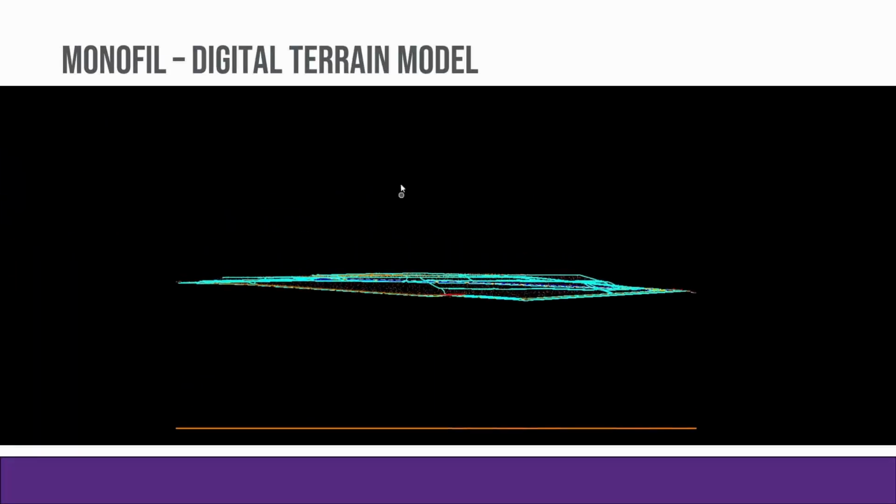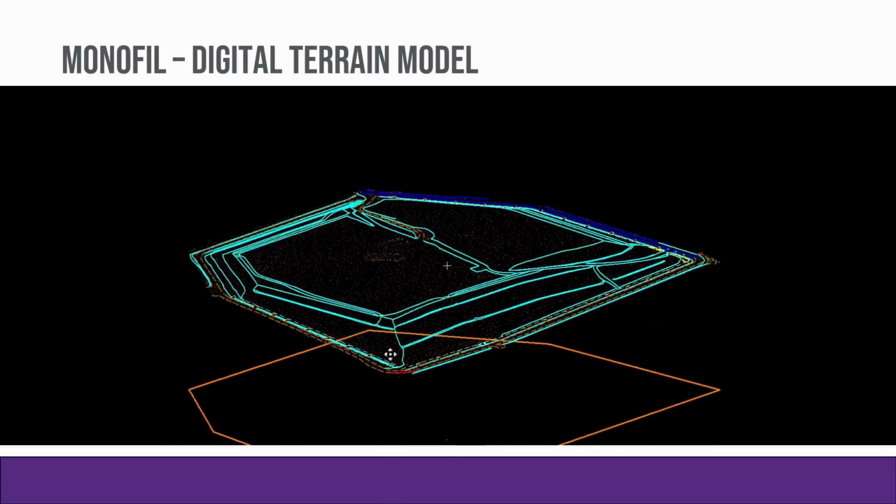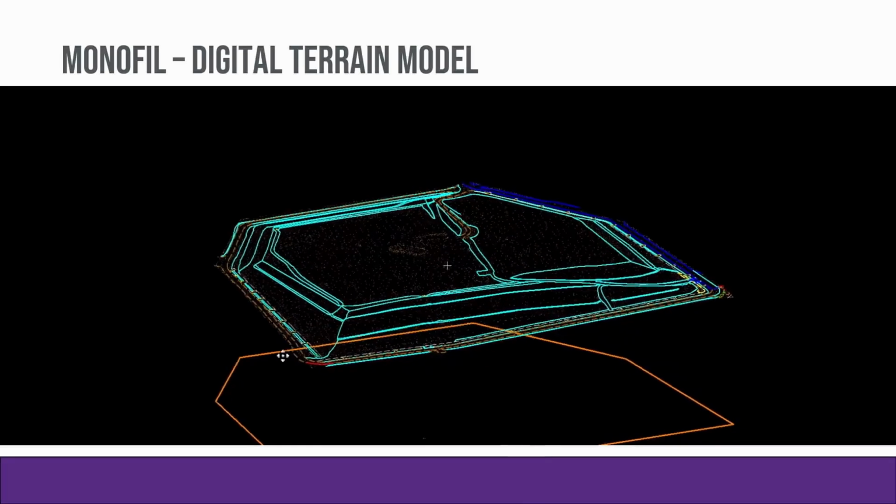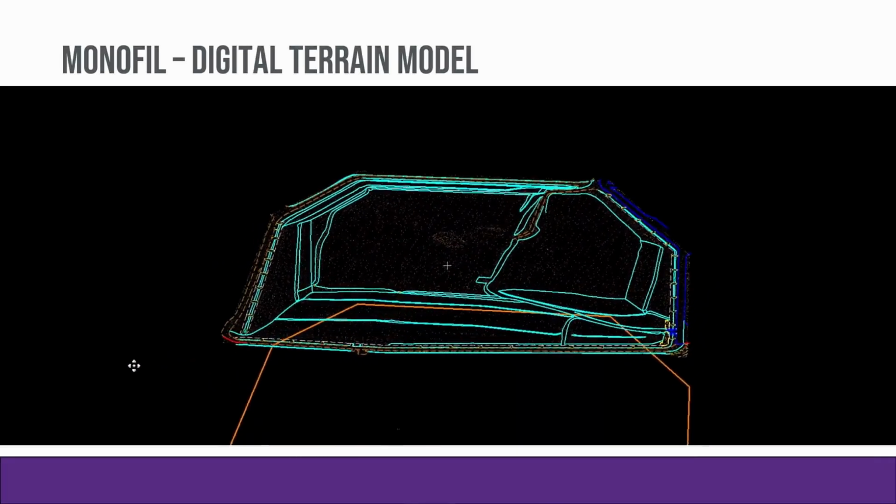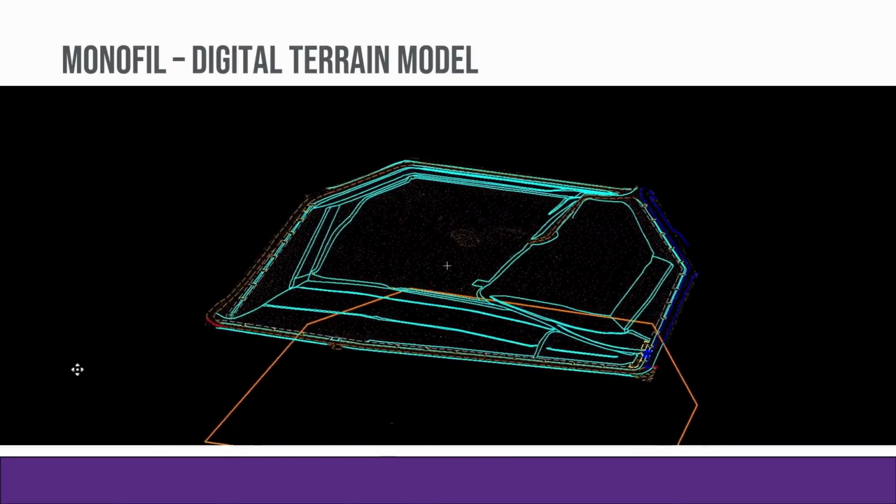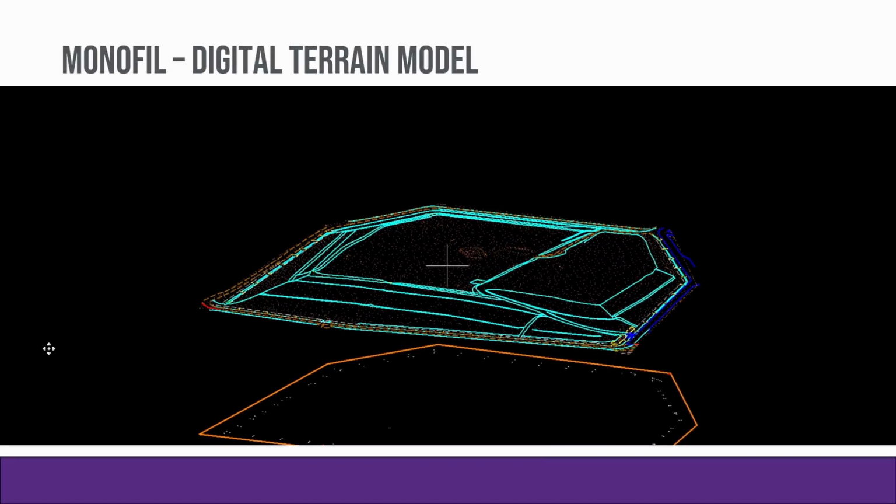This is a look at the digital terrain model from the same project. The main difference between the DTM and the DEM is that you're encompassing all your break lines in that model. The other difference too is it's really hard to see here because the background is dark and the points are red, but if you can see it, there's hundreds of red points still on that surface.